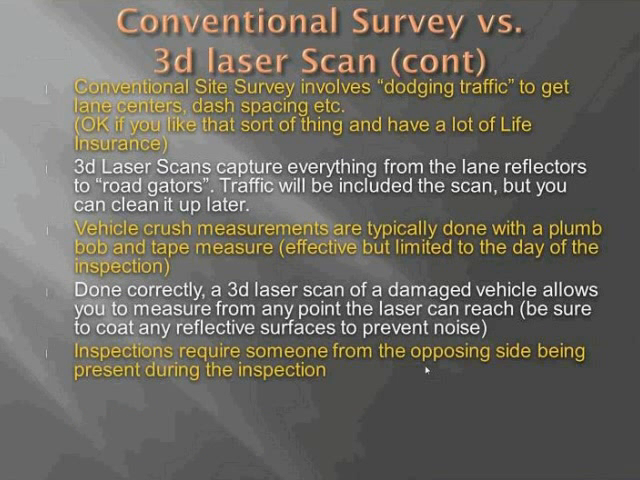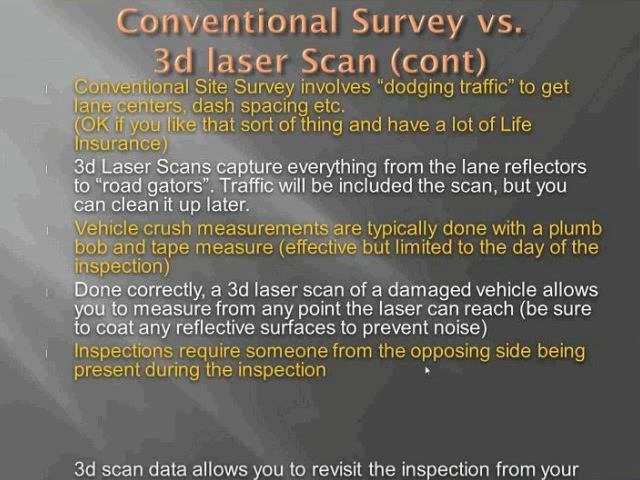Inspections. We all know that when you as reconstructionists go on a vehicle inspection, you have probably the opposing reconstructionist, probably 4 or 5 lawyers standing around. Everybody's watching, and you have to make sure that you get all the information you can possibly think of. Well, you can still do that, and if you do a laser scan and somebody says, well, this bracket was bent during inspection, you have a scan where you can go back and look at it, and you can do it from your desk.